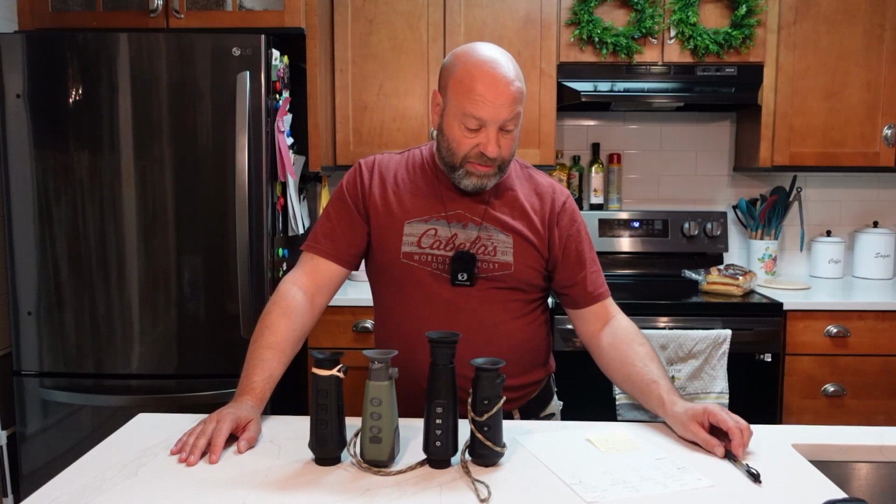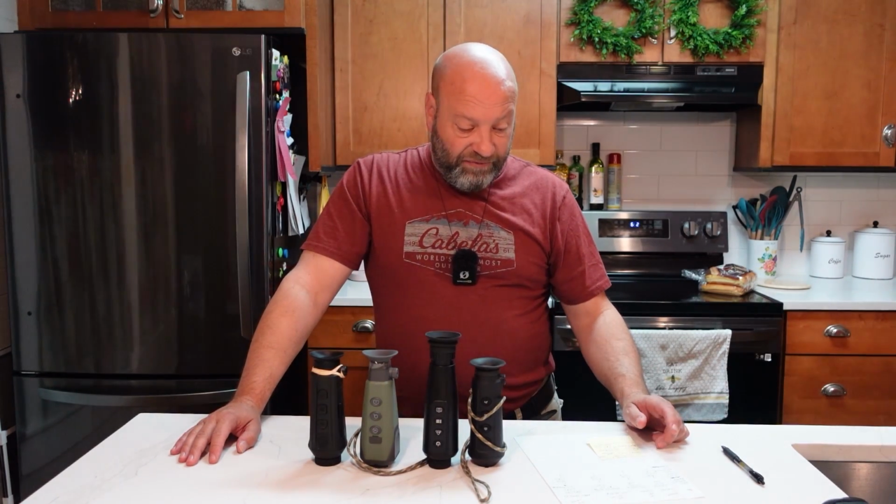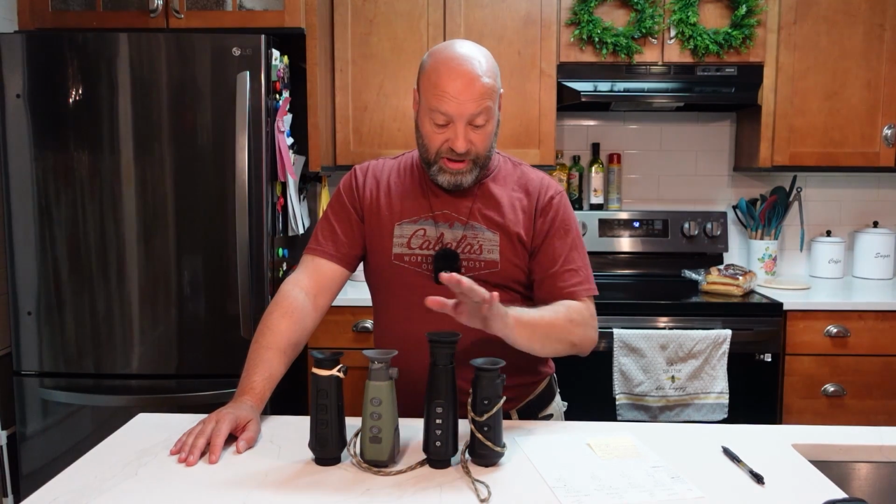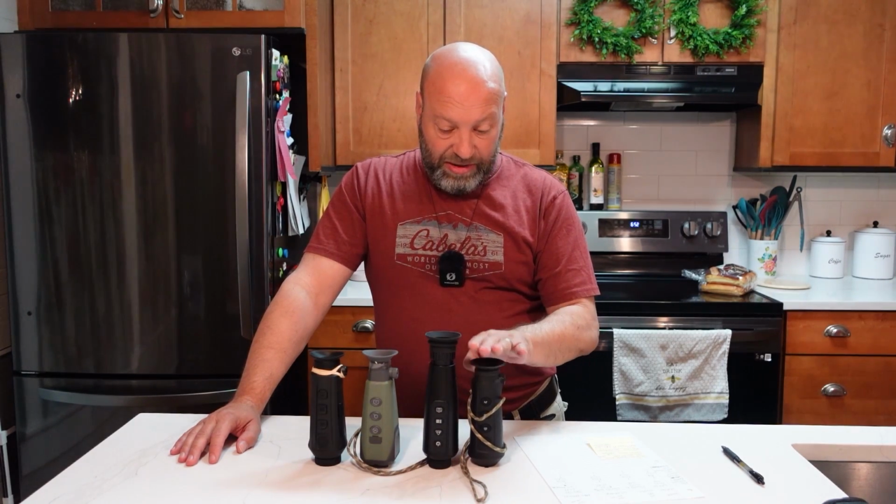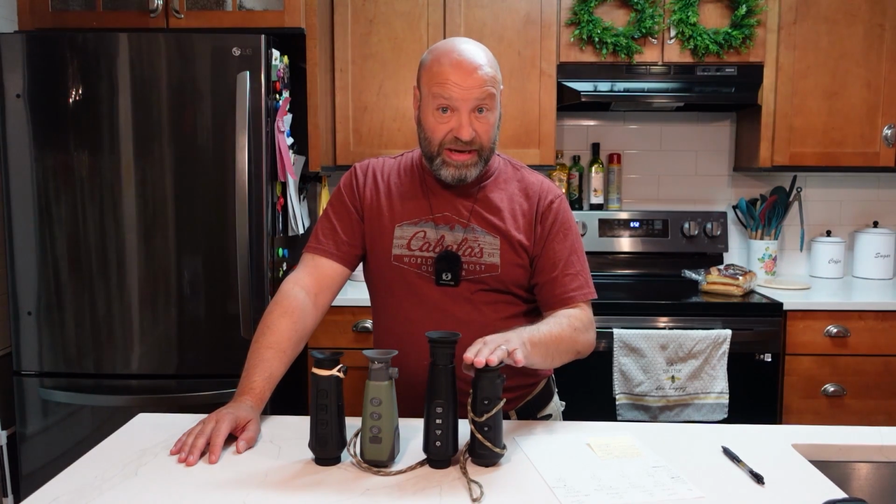Let's talk about some of the specs. And like I said, I will show you the details of each of these. When we look at these as far as sensor size, because that's how most things are considered, we have a 160 by 120, the lowest resolution that we have here, and it's noticeable. You will see it on the video.